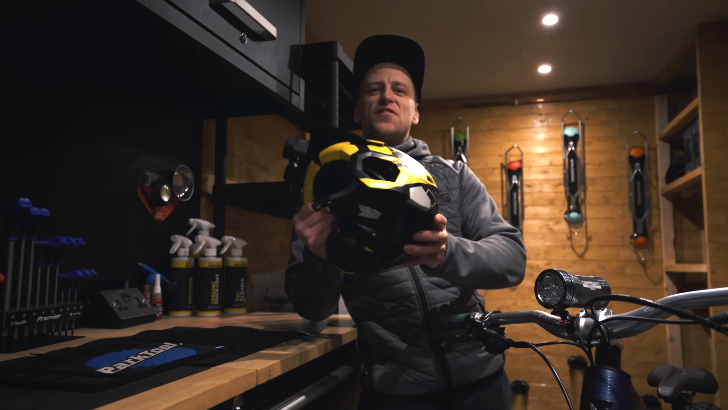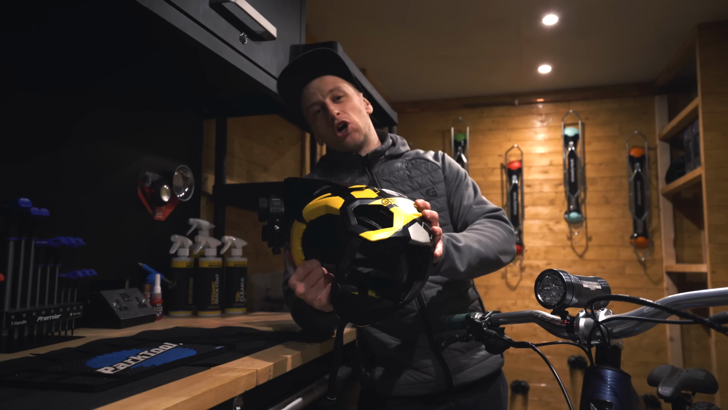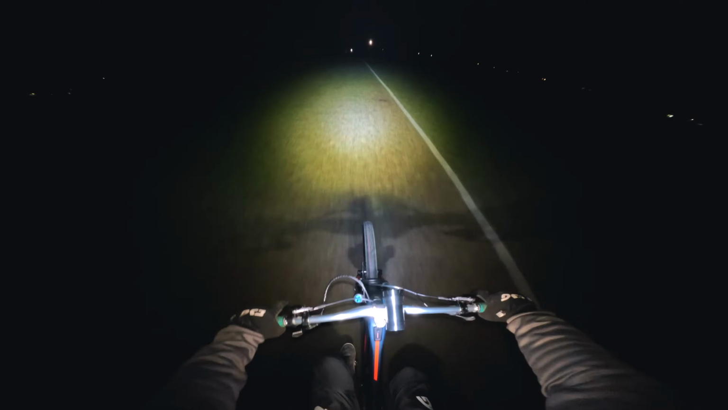There we have it then. Everything is now ready for some night riding, so I think we should leave the workshop and get this epic night ride underway. It's quite funny really, because there are all houses along here, and I bet when they look out the window and see me coming across like just a beam of light, I bet it looks insane.